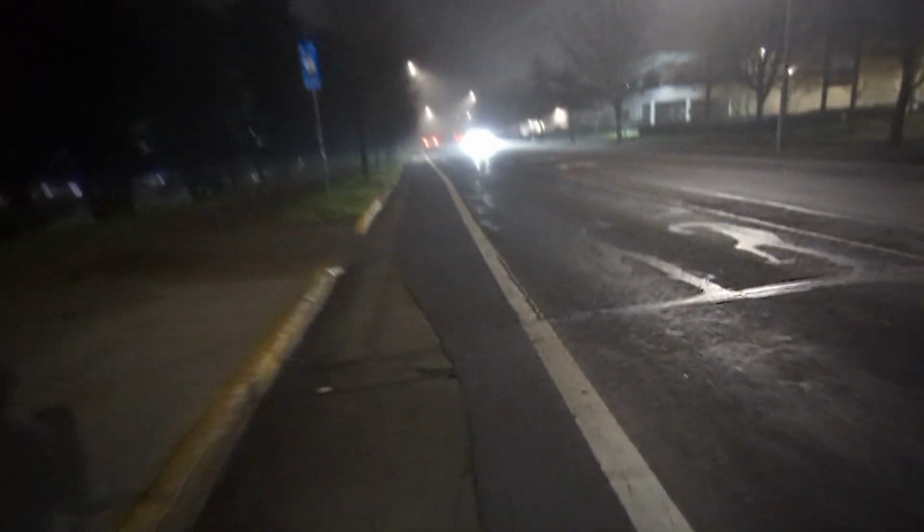But bike travel just seems to be so much cheaper. Let's just get on the sidewalk. It's wide enough. Bike travel seems to be so much cheaper than traveling by the van.